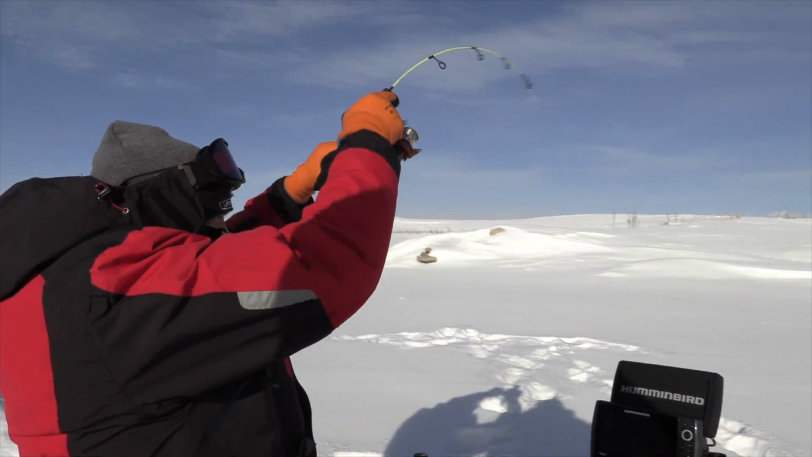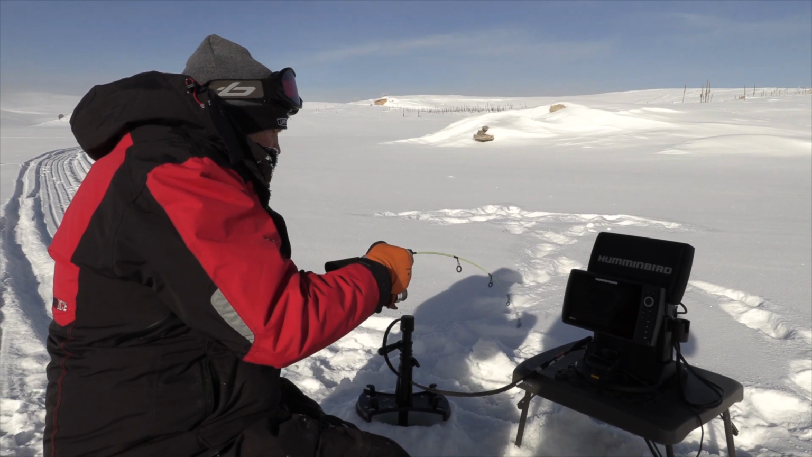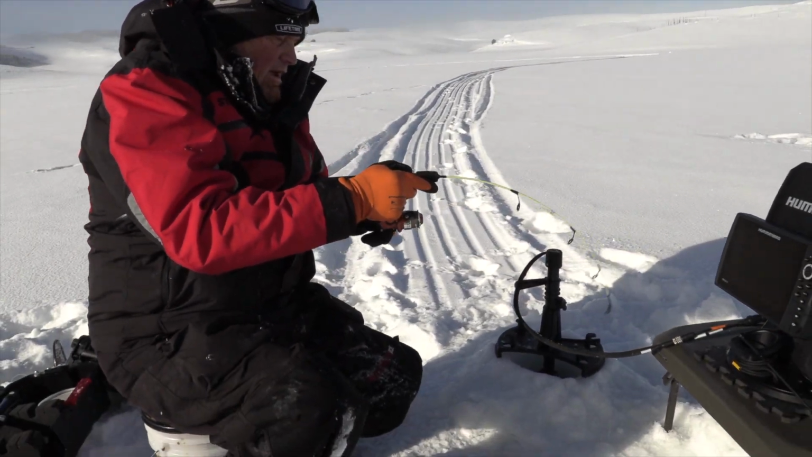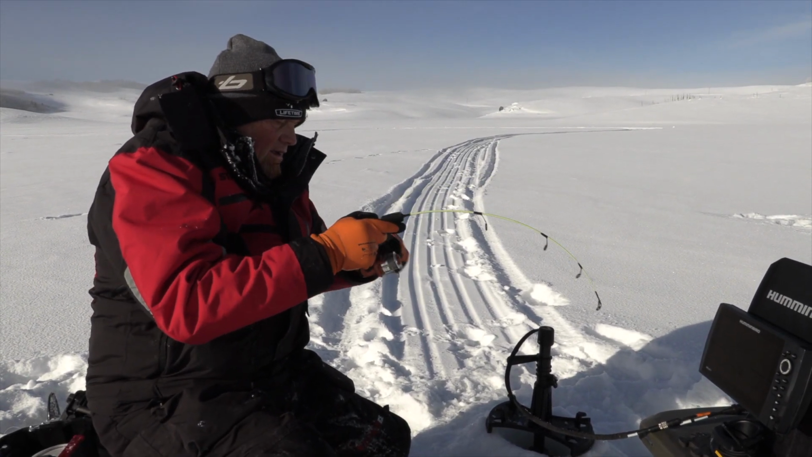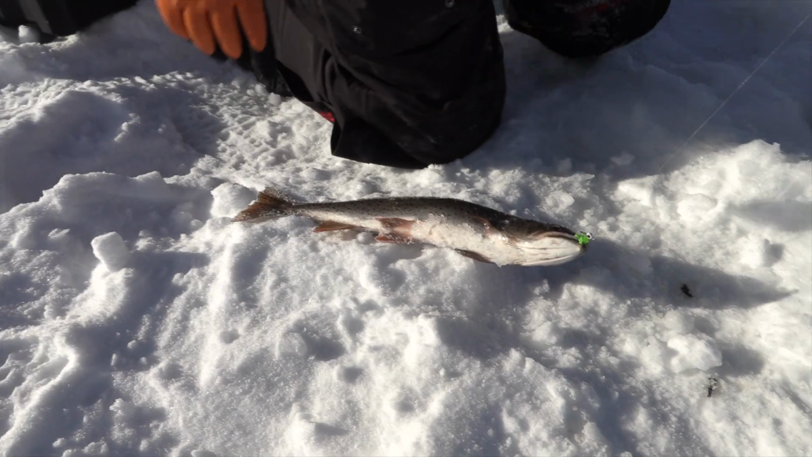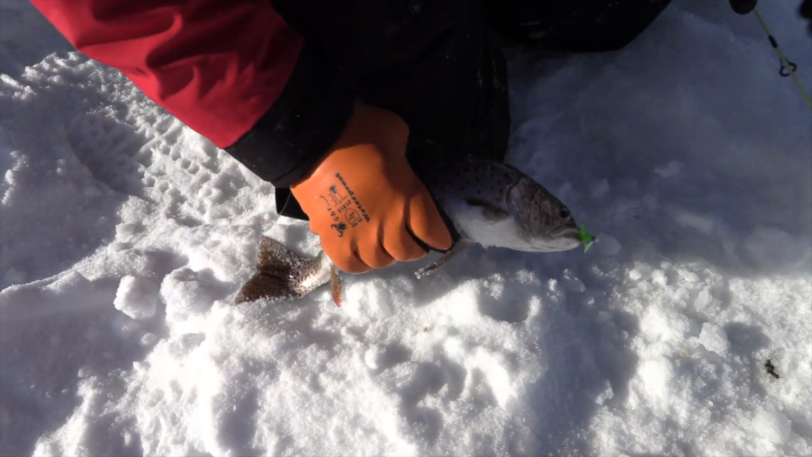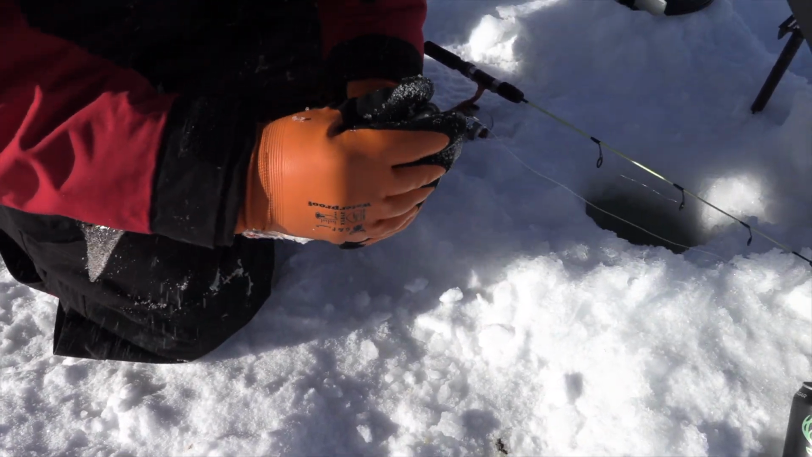There we go, fish on. He went right down and sat on it. This feels like a better fish. This is a Christensen Tackle rod, really strong, stout rod. Look at how long that guy is. That's a nice long one. So when you got a fish pulling that hard on a good stout rod, you know you got a good fish. Let's just pop him out. He liked the spaz, baby.